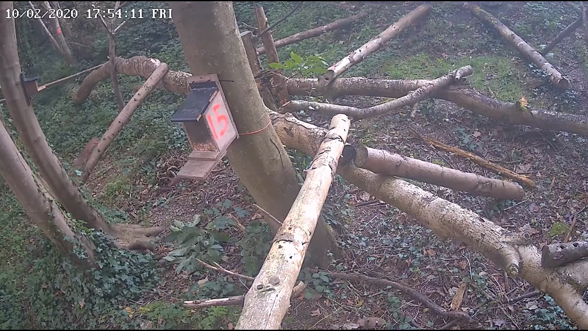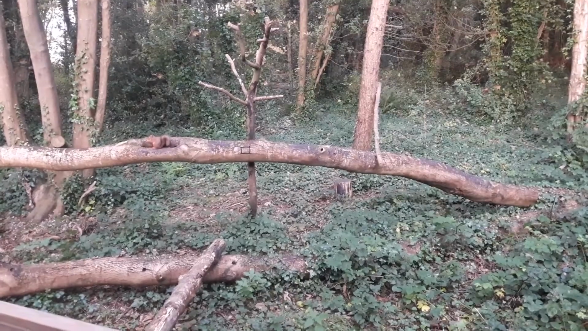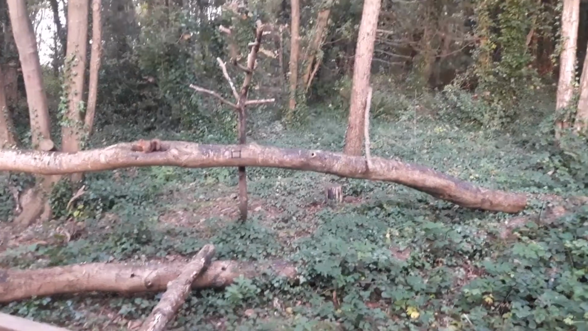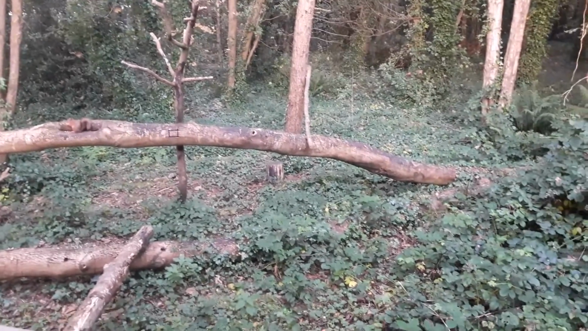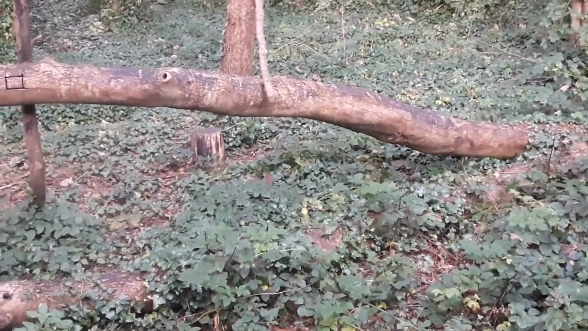So yeah, you can see here now we're into early October, and they've started growing their tufts and put on their full winter coats, which is really easy for us to now start to be able to identify individuals. And this was actually the day after the clip when I went to get the cameras here, and there were 5 red squirrels at the hide at the time, so apologies for the shaky camera.